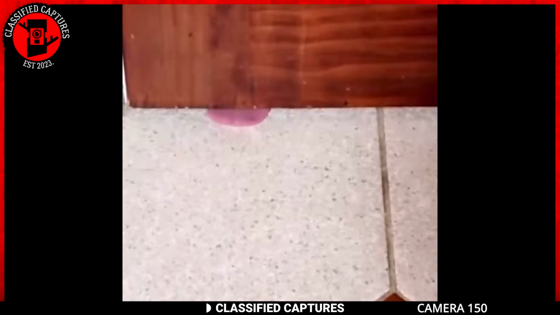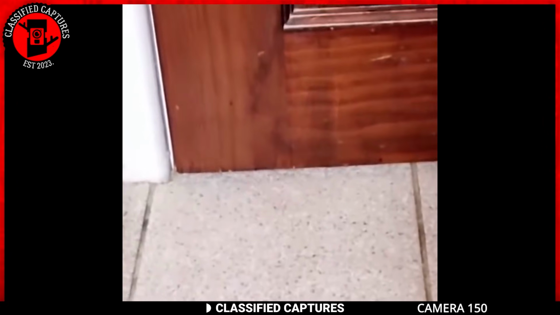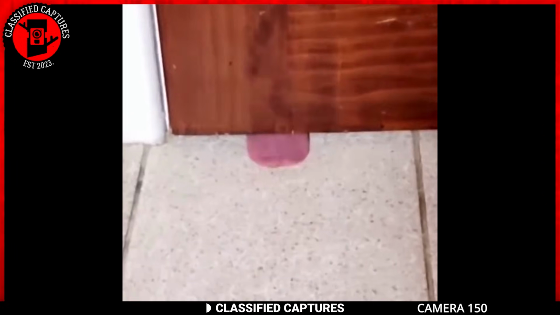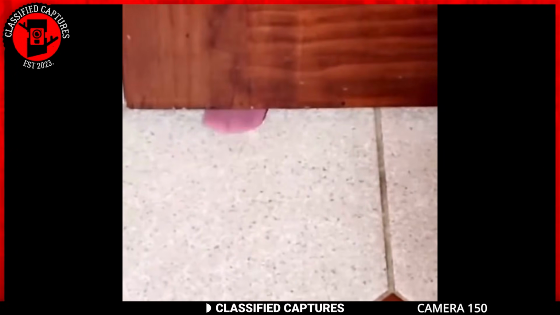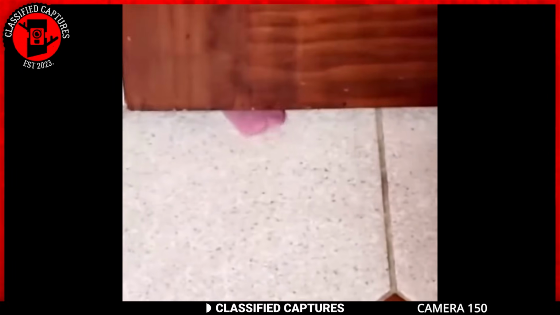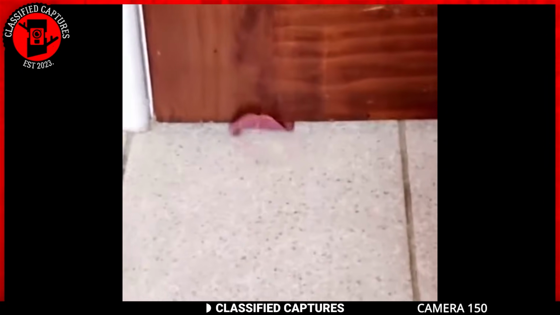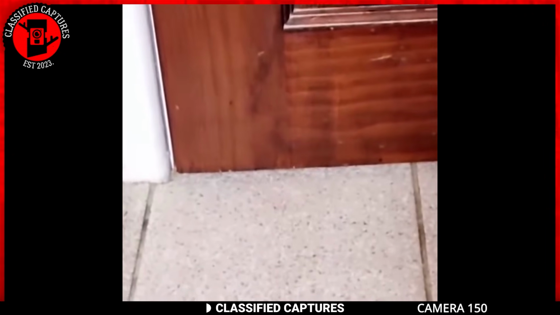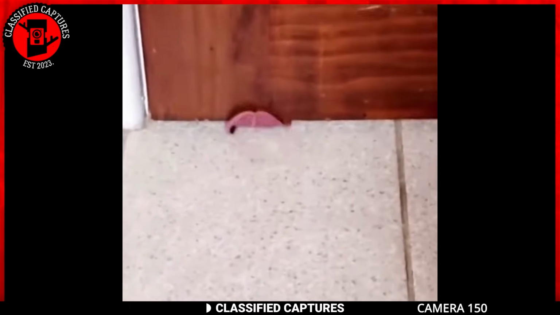A dog owner went into the bathroom and this happened. Yep, that's the dog sticking its tongue under the door. Dogs can be really silly sometimes, and this just shows how attached it is to its owner. Dogs are known for their strong attachment to their owners and their desire to be close to them at all times. Some experts think this behavior could be a manifestation of separation anxiety.